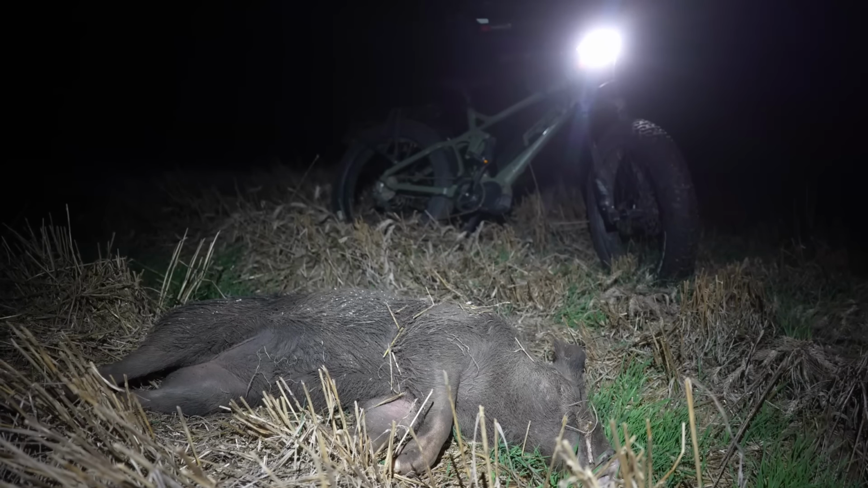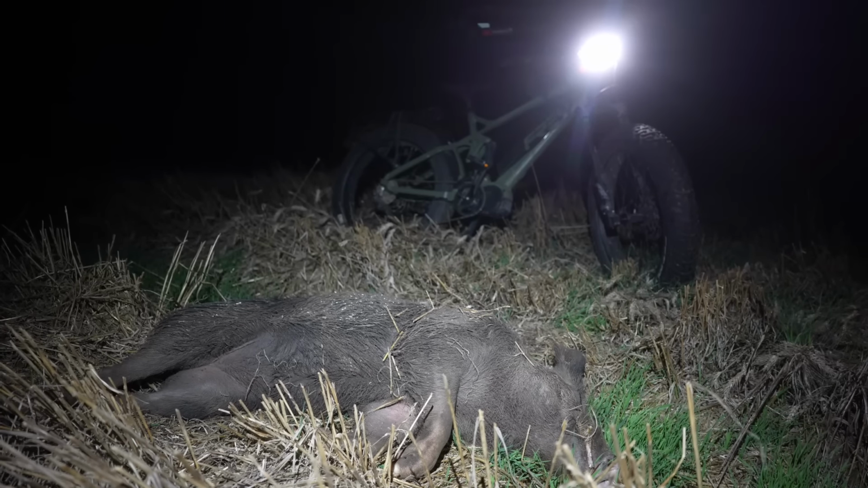He's a pretty tidy boar, this fella. Way out on the flat by himself, not another pig in sight.